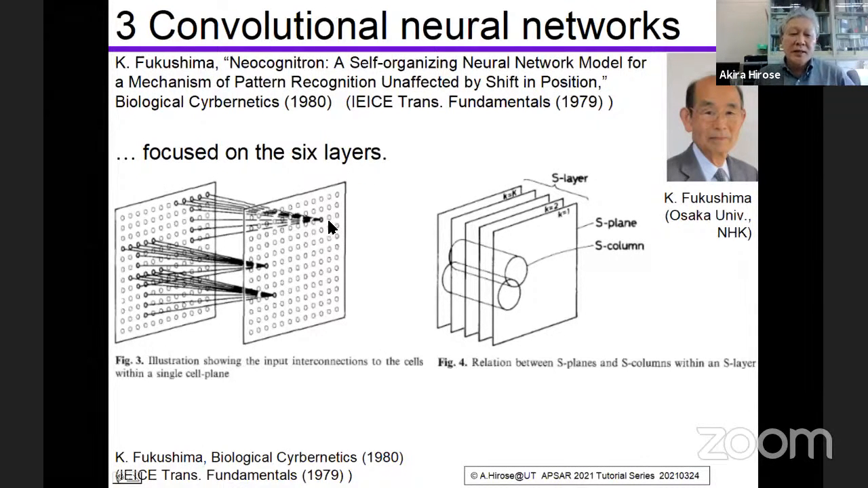And he paid attention to the locality of the connections as well as the layers. We have 2 layers in this figure, but actually we have 6 layers.